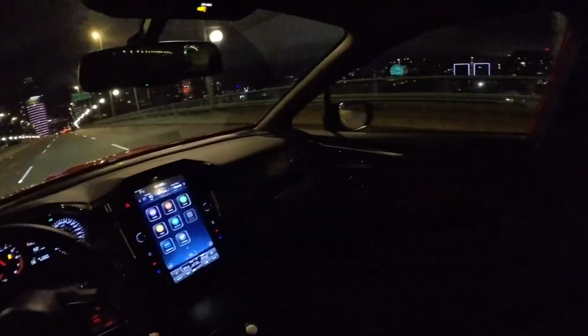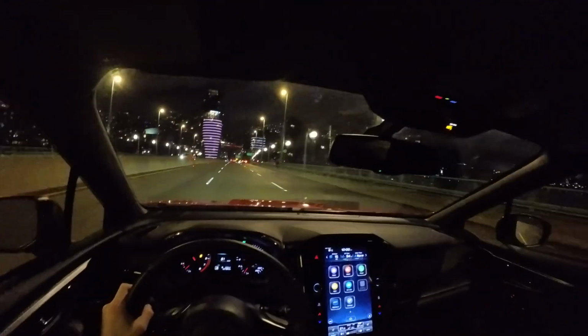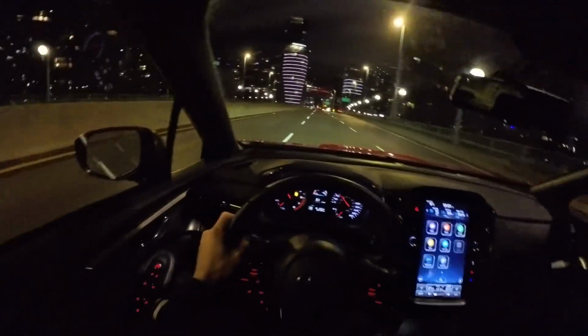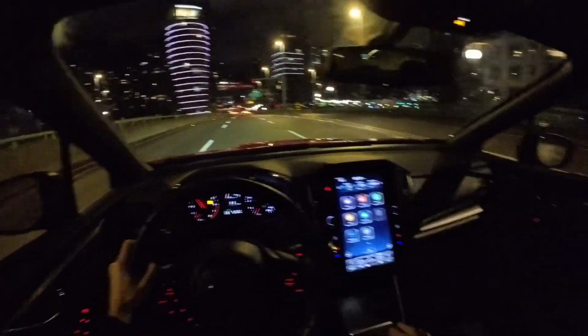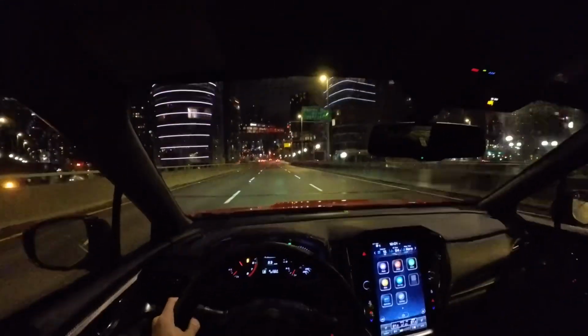Just getting into downtown here, it's really beautiful. So I'm looking around here for you. But yeah, the WRX just has such a unique combination of power, all-wheel drive, good size. With this generation, and at least for me so far, I'd say reliability as well.